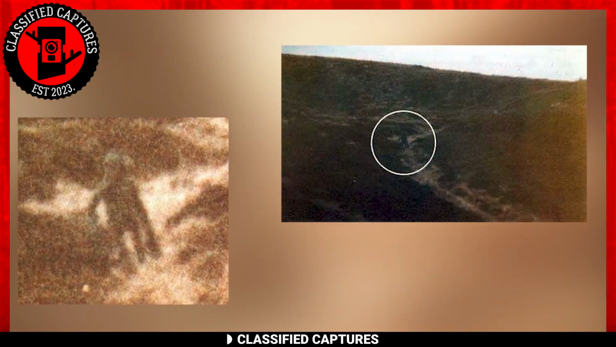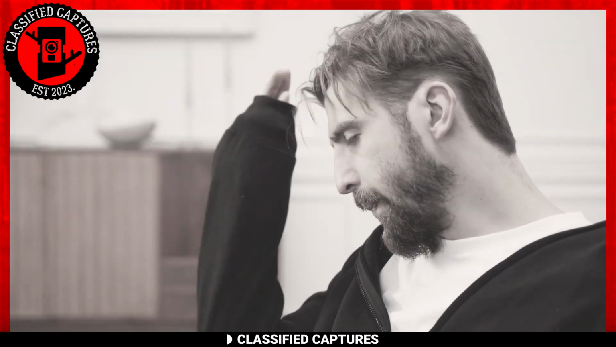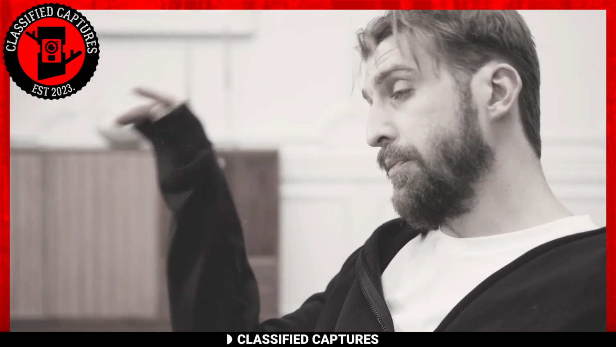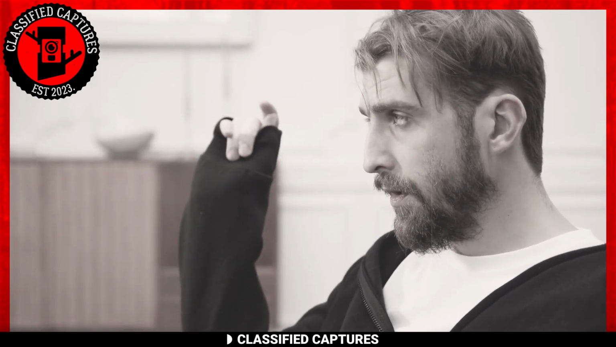If you're thinking these are doctored, we don't blame you because we thought the same, but we quickly found out they'd been reviewed by Kodak Laboratories in Hemel Hempstead. They were genuine. Spencer kept having strange dreams after the encounter, and it took meeting a UFO investigator to finally understand what was going on with him.